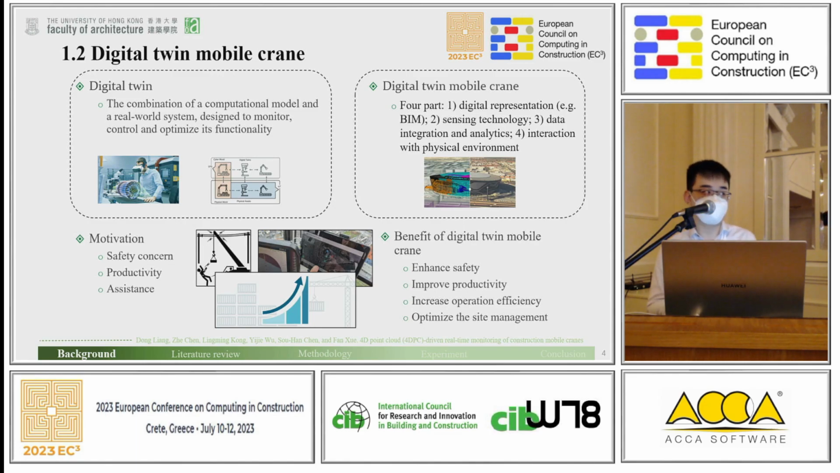First is the digital representation. The second is sensing technology. Third is data integration and analytics. The fourth is interaction between the virtual environment and the physical environment.